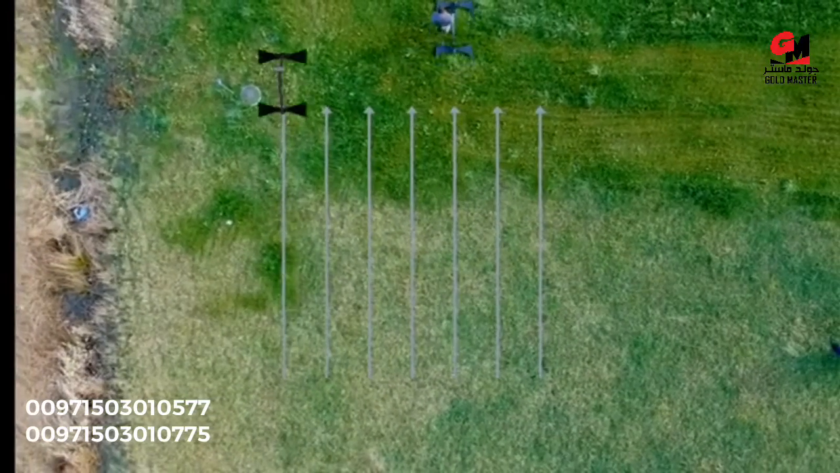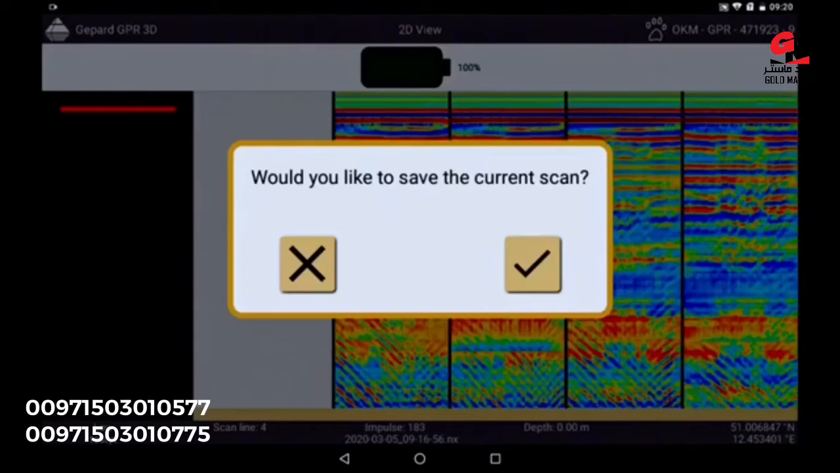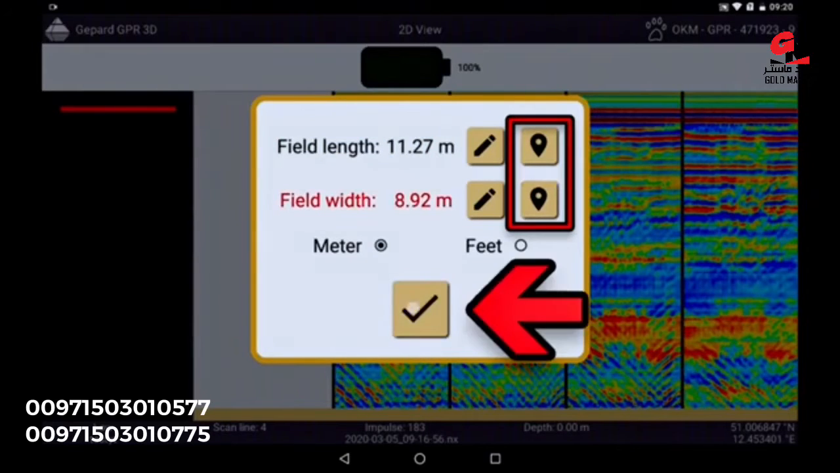The fourth scan line is finished by clicking on the small X. Save the scan by clicking on the check mark. When you perform your scan with activated GPS, you can simply take over these data for longitude and latitude and confirm them now.